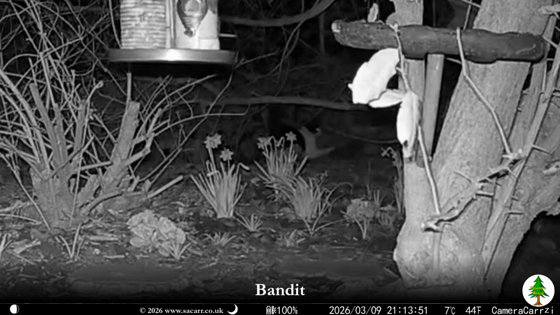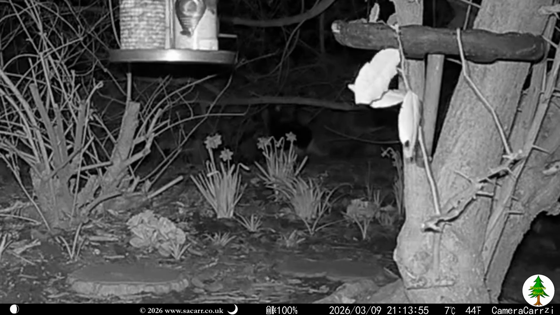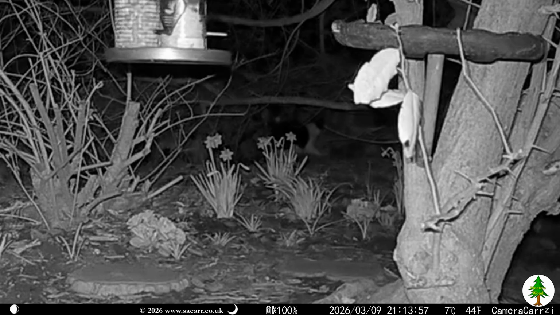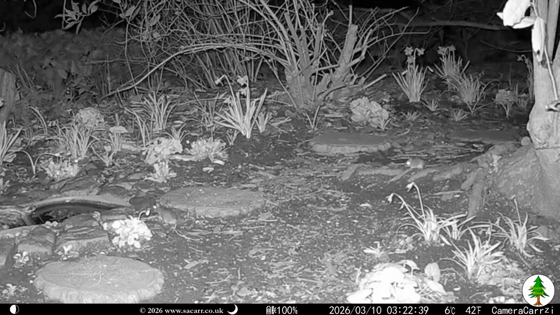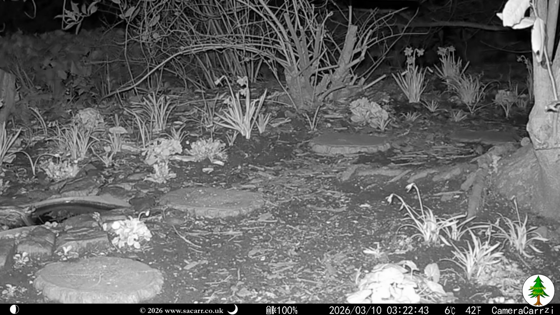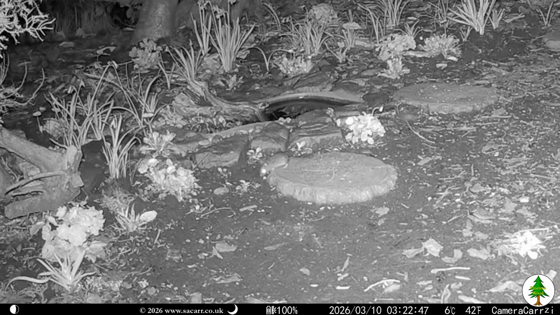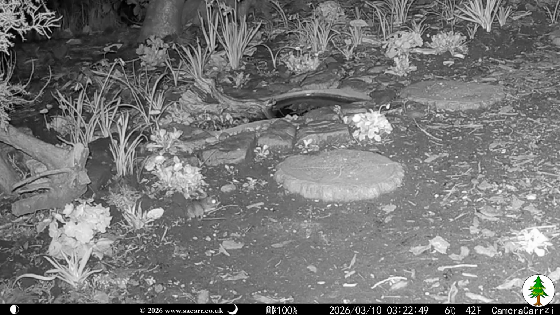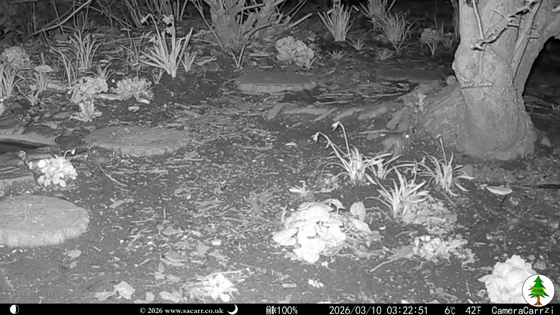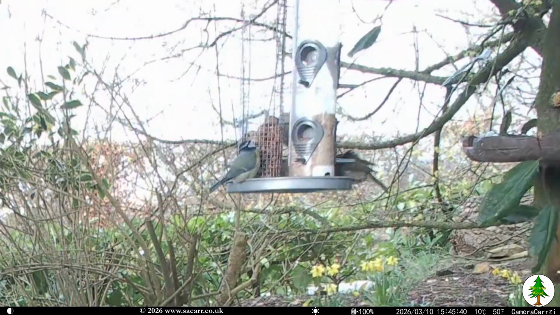Bandit was chasing mice again that evening, but he came up empty. There was a big mouse-on-mouse chase on the 10th. Robins and bluetits are often seen around the feeder and the pond.